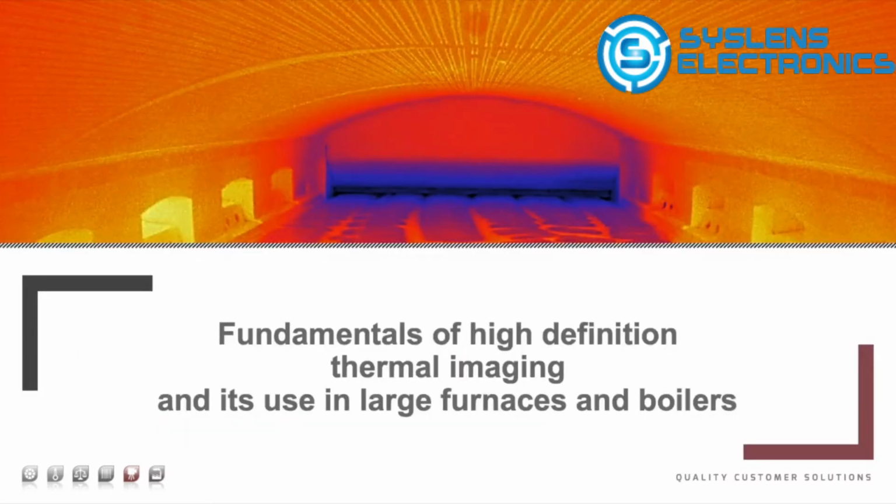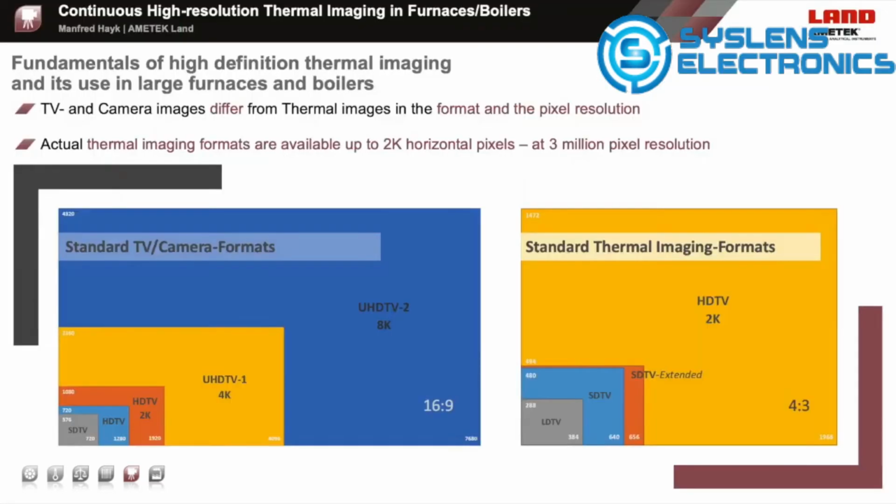Talking about the fundamentals of high-definition thermal imaging and its use in large furnaces and boilers. Discussing resolution of high-definition thermal imaging cameras and systems in some more detail. All of you will be aware of resolution in terms of the amount of pixels of a camera or camera sensor, like it is discussed and advertised for smartphone cameras.